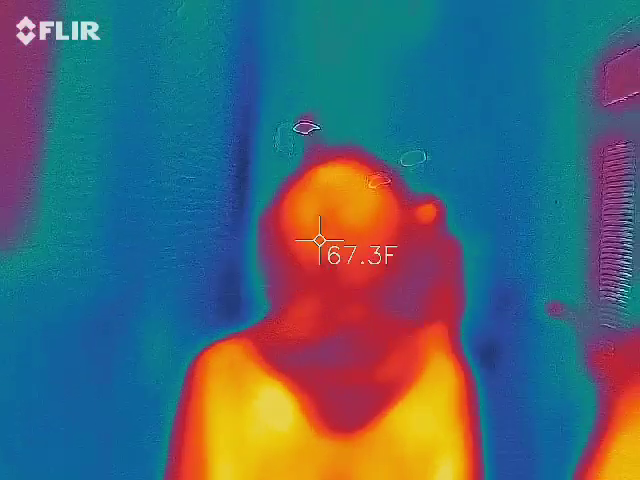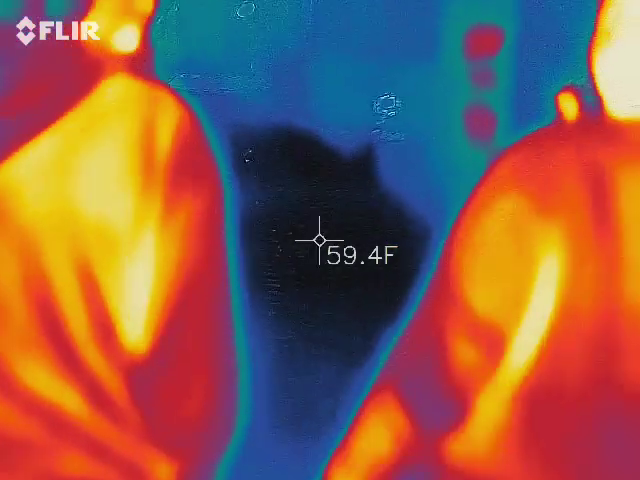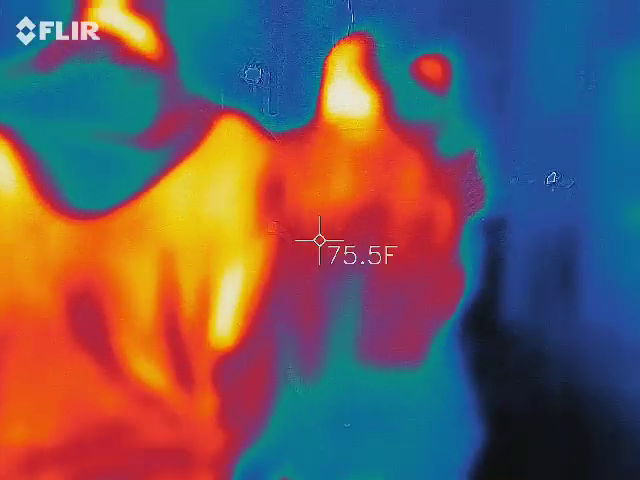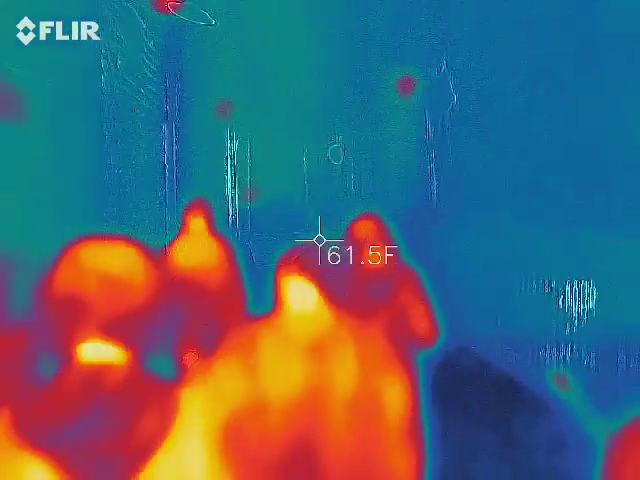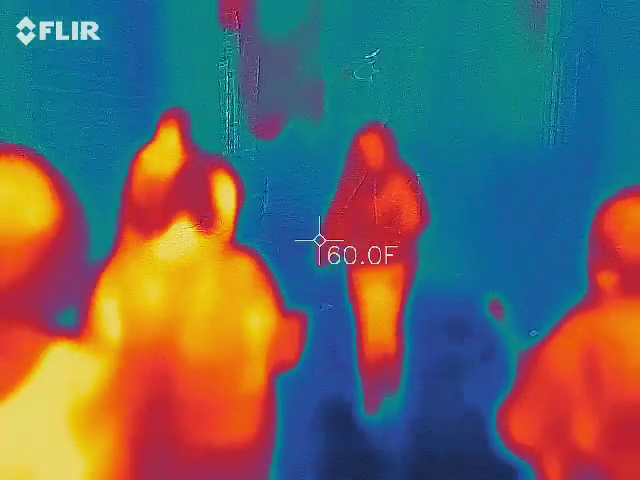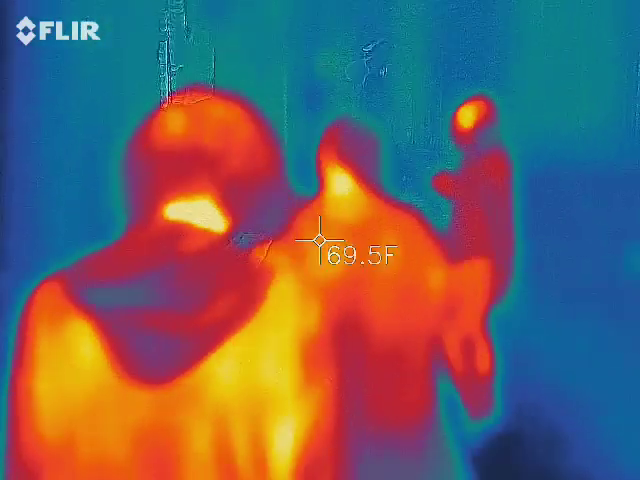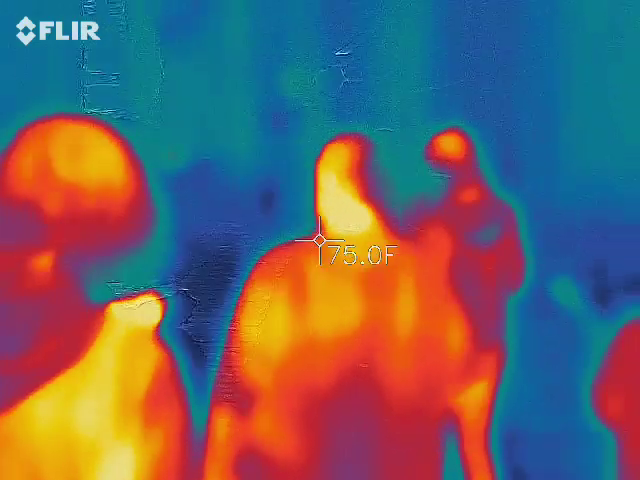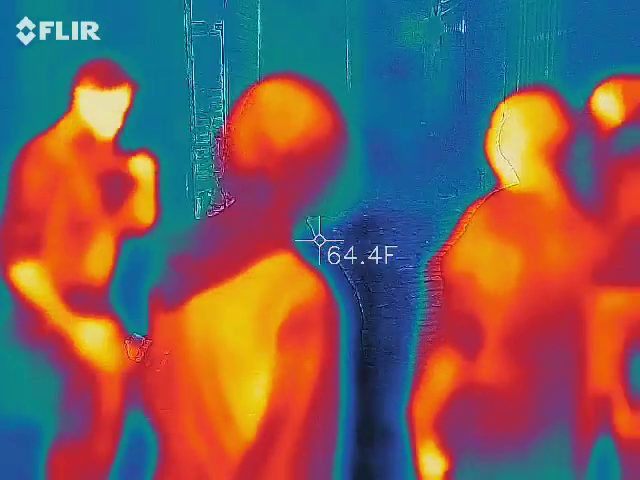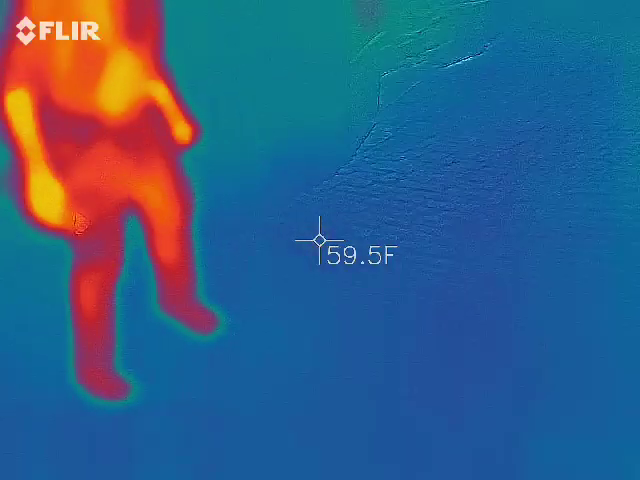Really? Is it steady? Steady. Coming from the buildings. Okay. Execution style again, now that we're in a dark alley. I can get away with it.